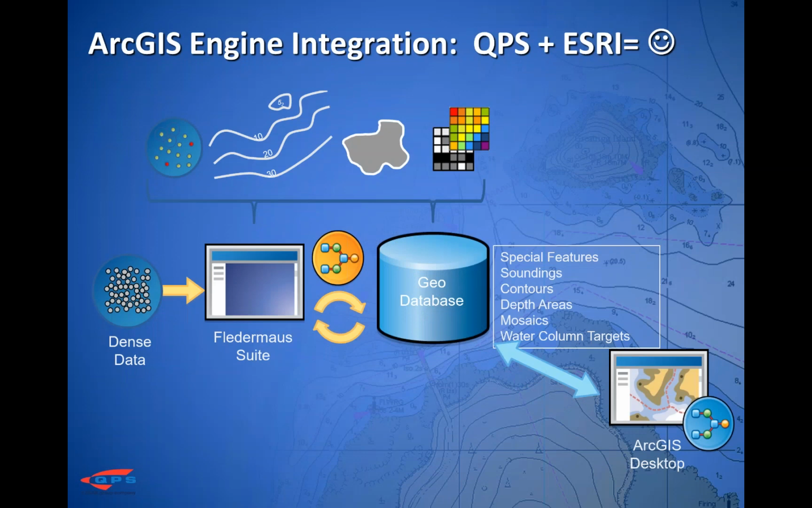Another powerful functionality in the Fledermaus package is ARC integration. You can connect to an ArcGIS database directly from Fledermaus. This allows you to read and write to that database. I like to have ARC catalog open on one monitor and Fledermaus in another, and I can just move right back and forth between the two.